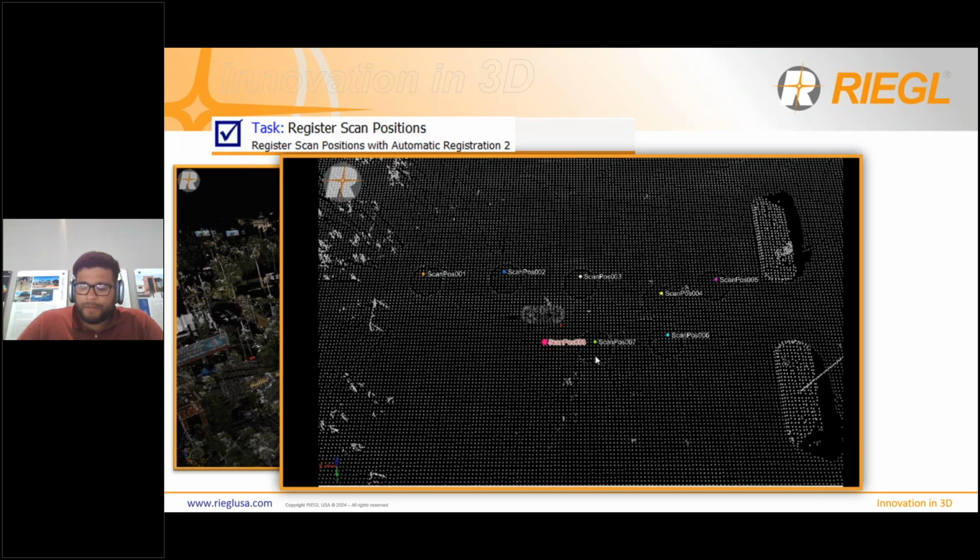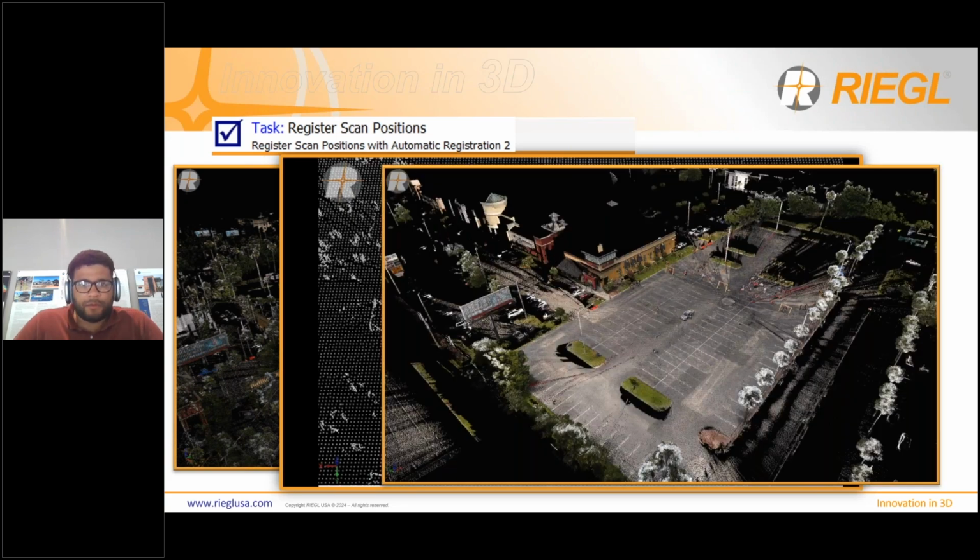And once that tool is done, you end up with a fully registered point cloud that can now be used to do some sort of investigation, do your measurements. This is more of a deliverable state now.